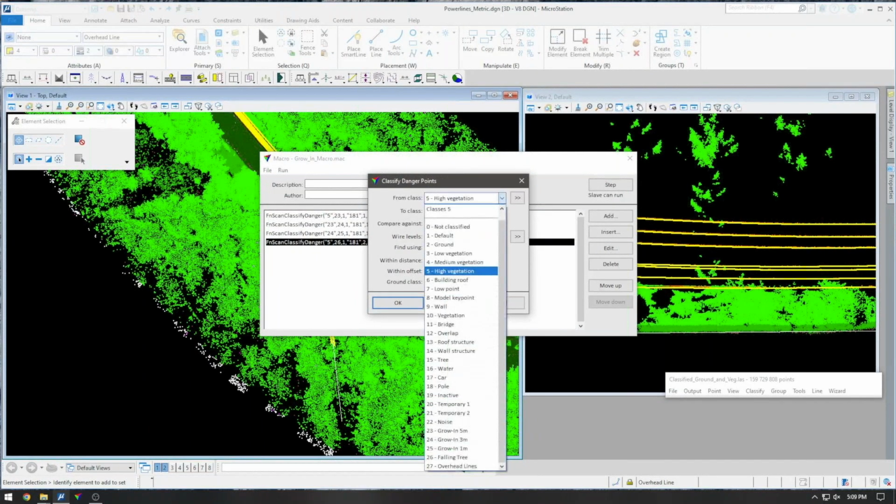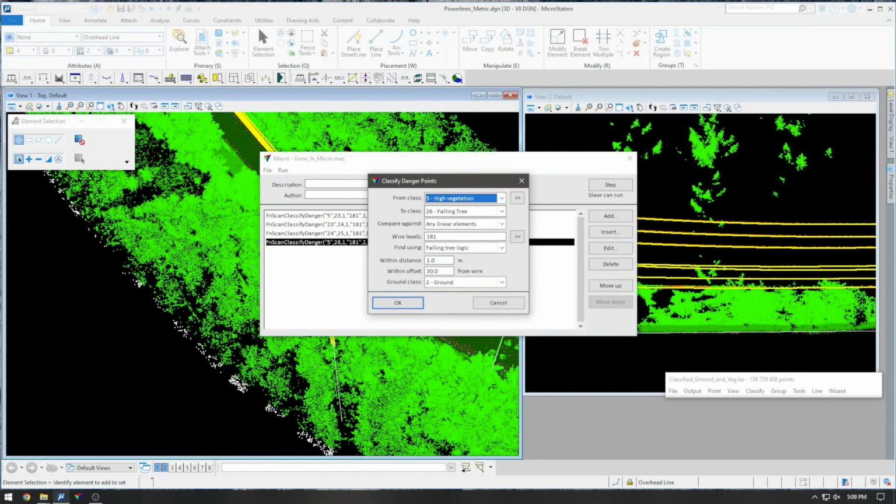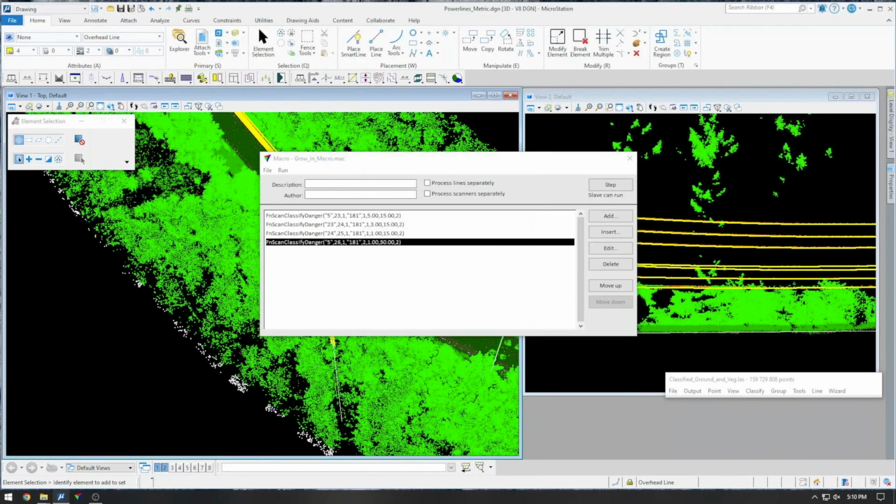So here what I'm going to look for are any trees with a max height of 30 meters that are at risk of hitting these lines if they were to fall.